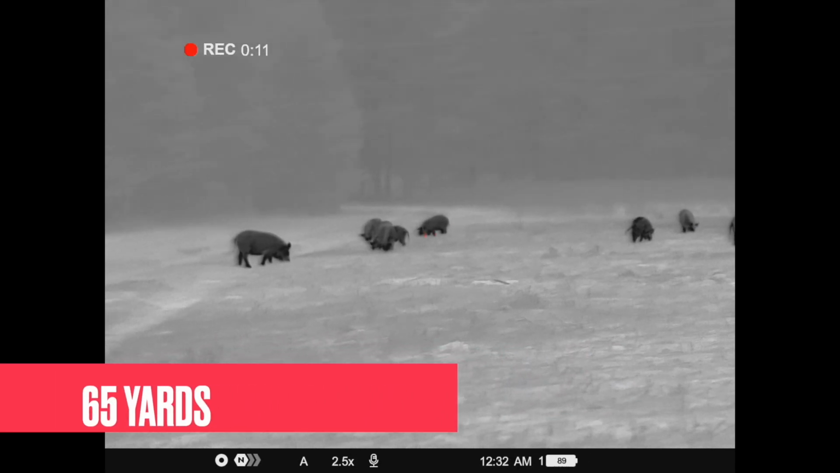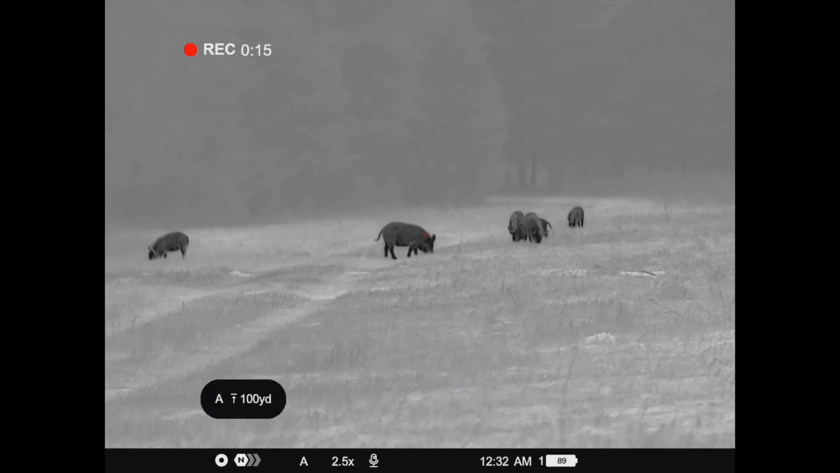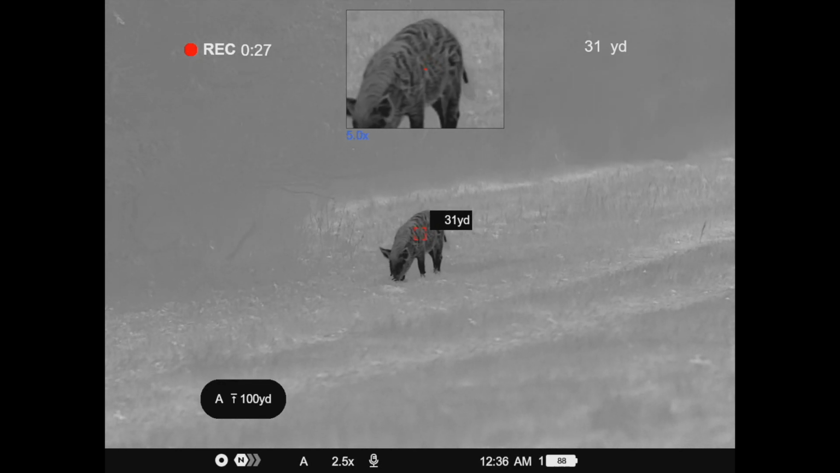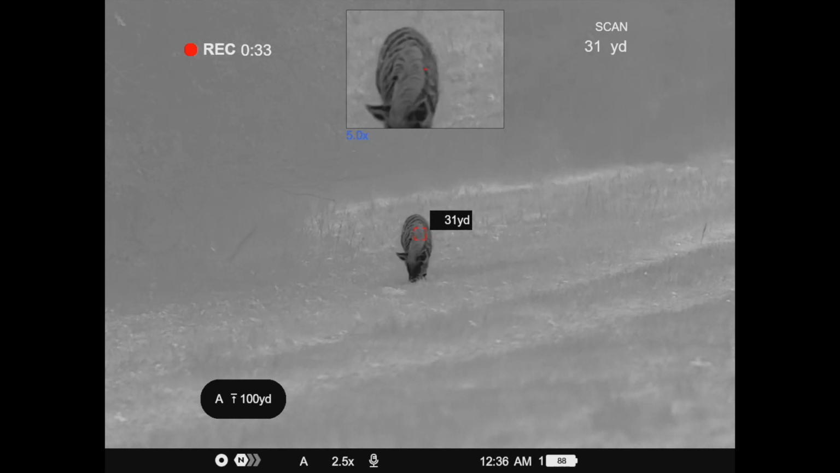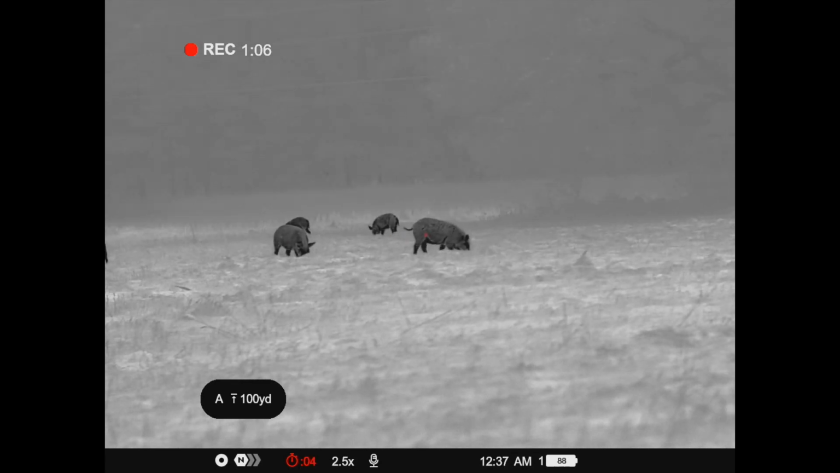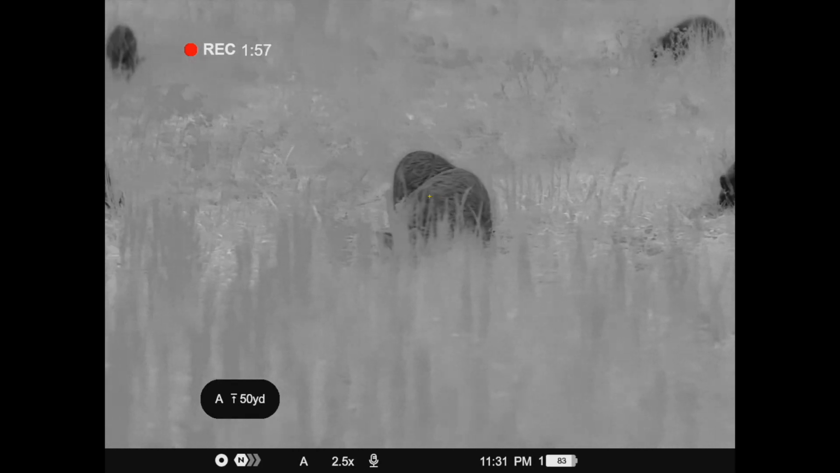It's a 1024 by 768 thermal sensor resolution, not to be confused with display resolution. We condense it, and we always say it's a 1024 resolution optic, but it's actually a 1024 by 768. It's a 12 micron. It's got a minus 20 sNETD rating. It's a 2.5 to 20 power magnification. I'm going to go back to the sNETD.